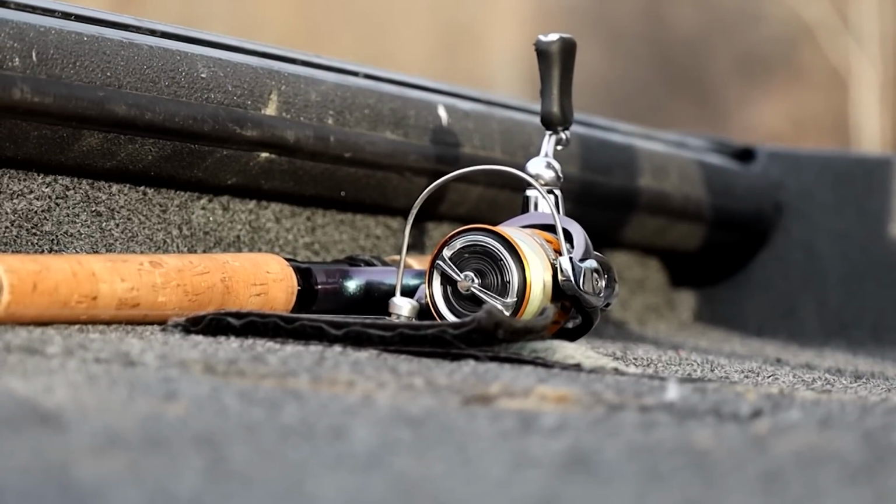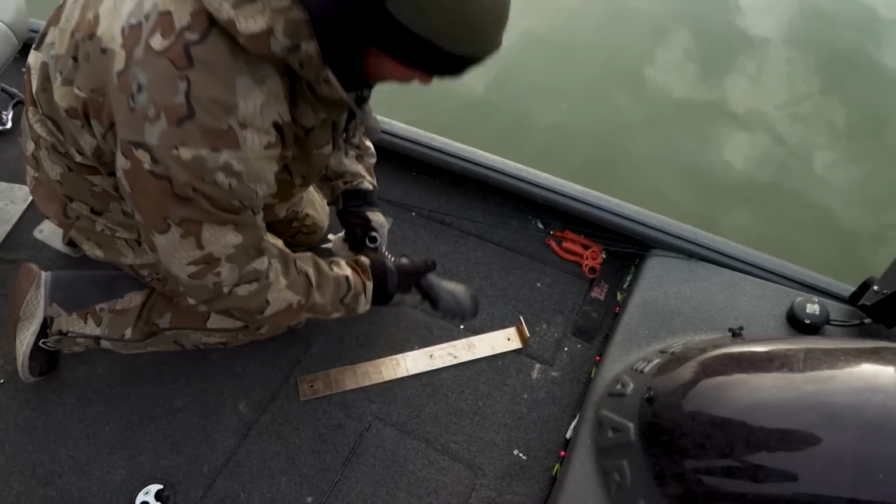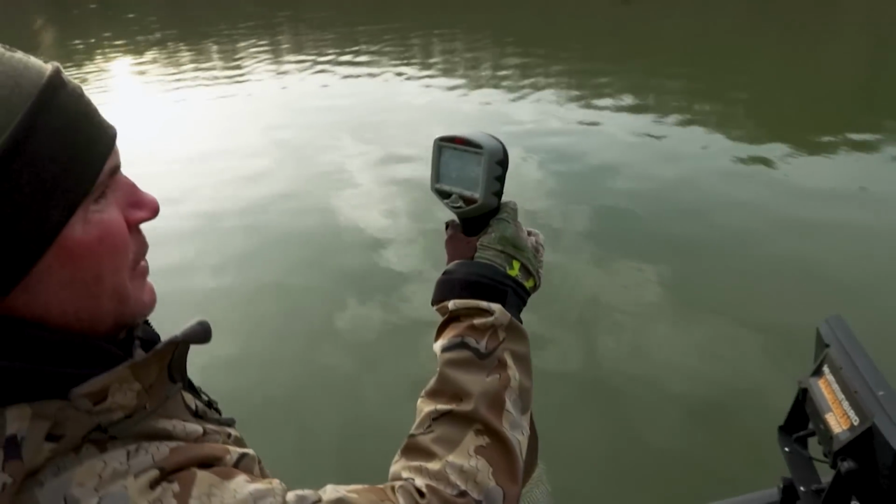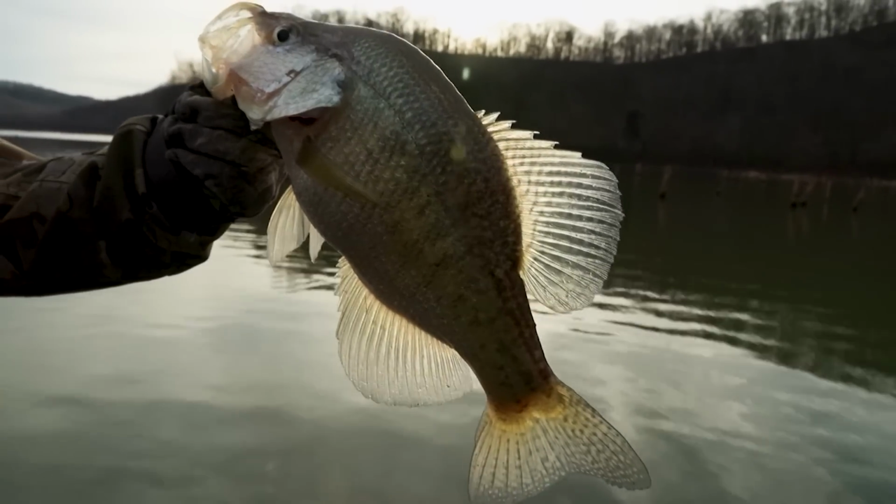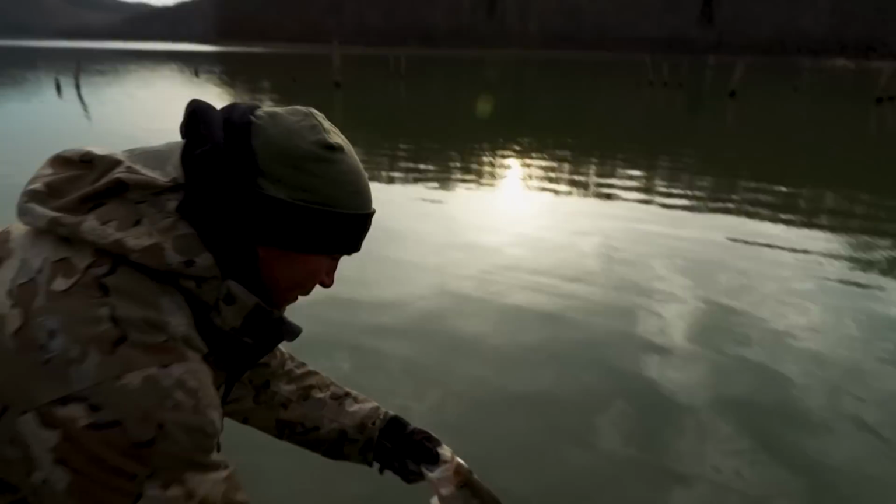That's a quality fish, yeah. What was my prediction, 1.65 pounds? Oh, I missed it, 1.74. Get her turned back loose. Beautiful fish.